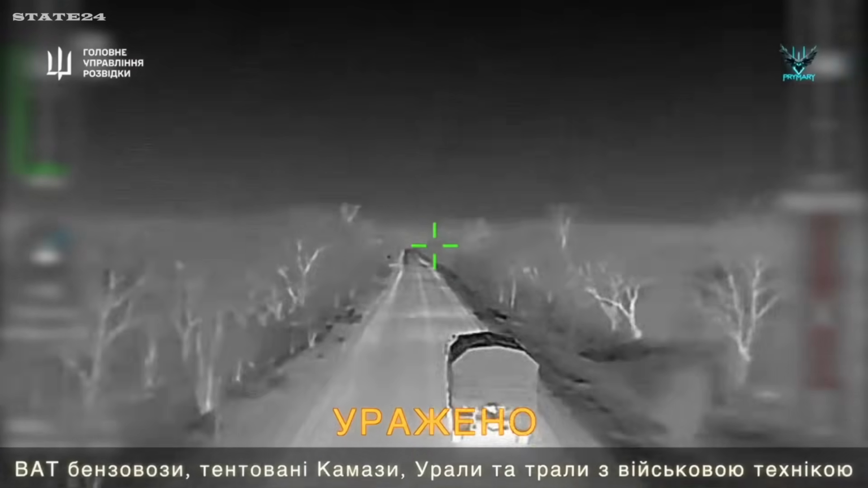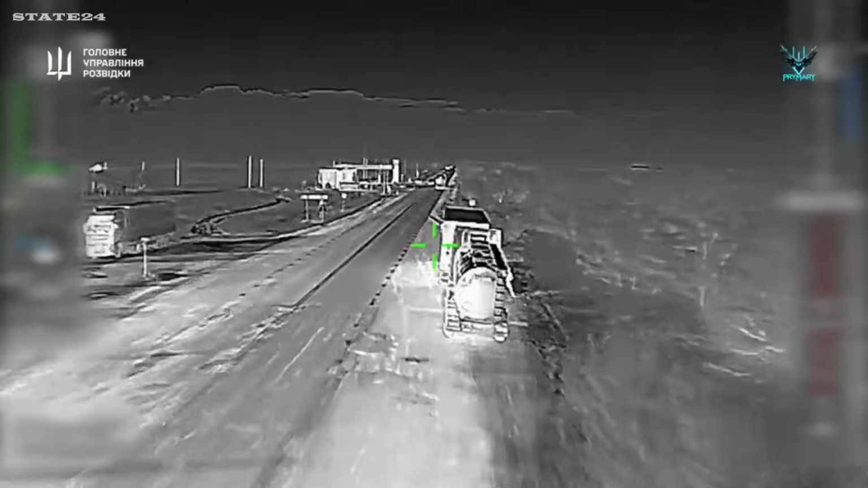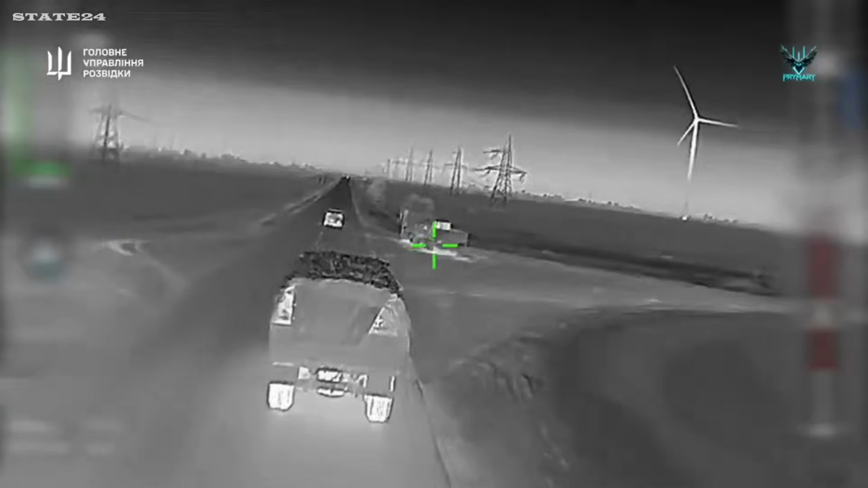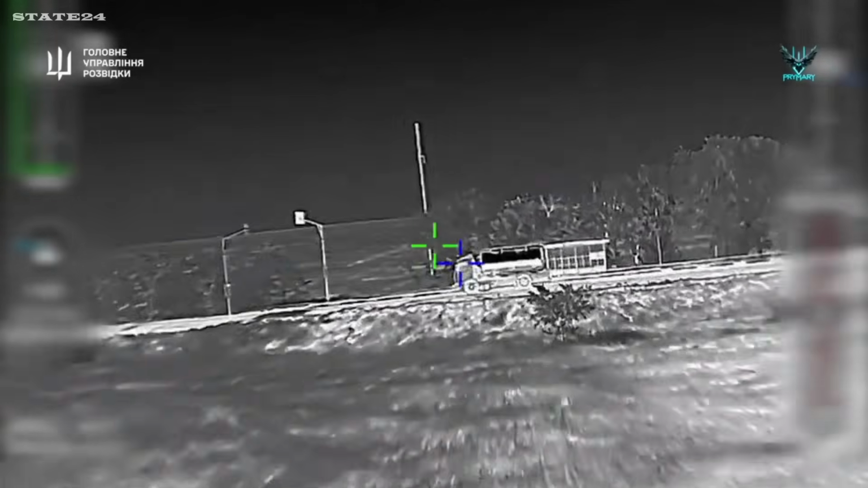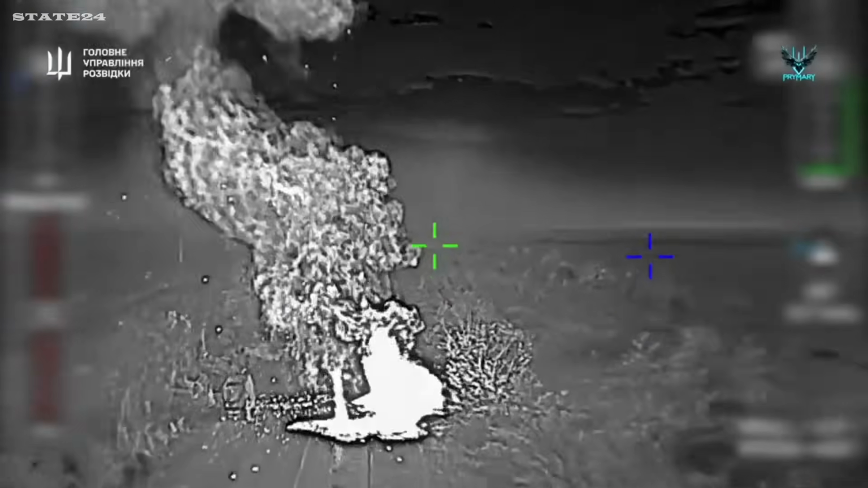Ukraine's primary drone unit targeting Russian logistics across Crimea. Fuel tankers heading toward the front. Supply trucks moving along routes Russia considered secure. This is part of a broader, medium-range strike campaign, one designed to cut Crimea off from Russia's supply network entirely.